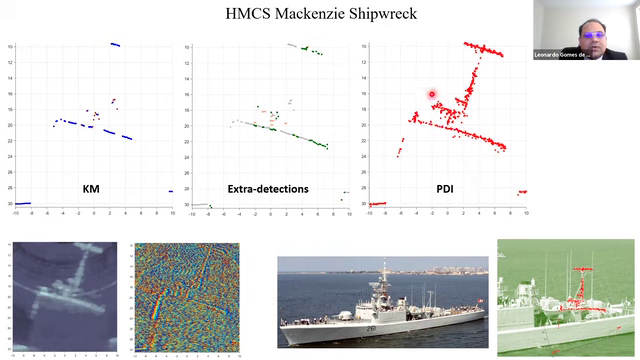As PDI allows more than one solution per time slice, all the details of the mast can be displayed here, and the solution from the PDI stands out from the other. You can see that the extra detection is doing a great job here on the top of the mast. Kongsberg is just getting half of them, but the real detection of the mast is happening here.